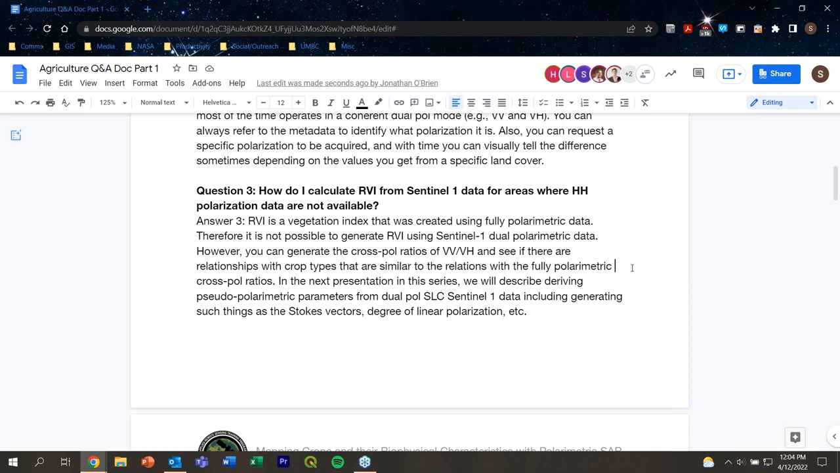You can generate the cross-pol ratios, such as VV over VH, and you can potentially see if there's a relationship with crop types that are similar to the relations with the fully polarimetric cross-pol ratios. In the next presentation in this series, next week, we will describe deriving the pseudopolarimetric parameters from the dual polarimetric SLC Sentinel-1 data. That includes things such as generating Stokes vectors, degree of linear polarization, etc. So you may have more information there.